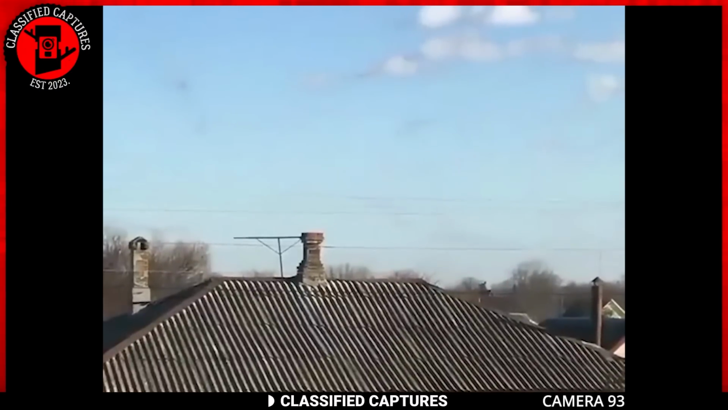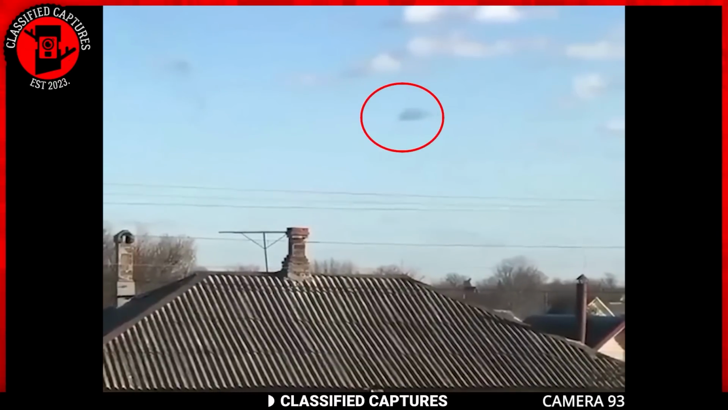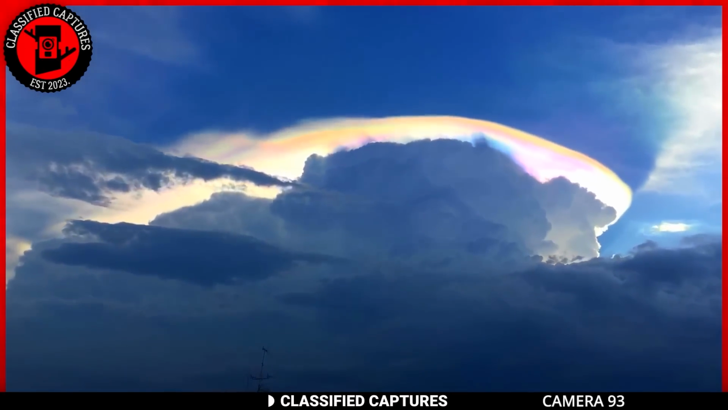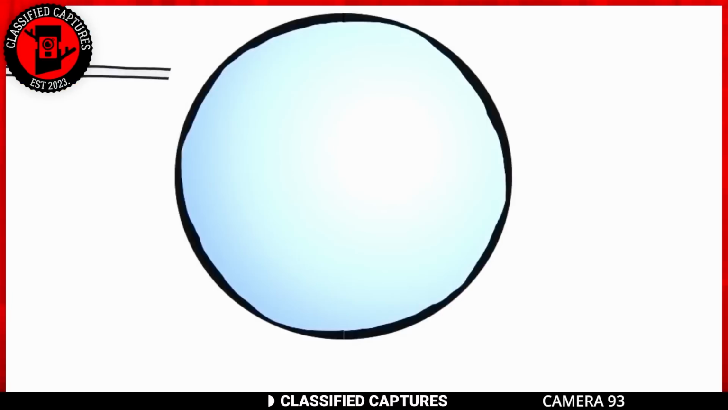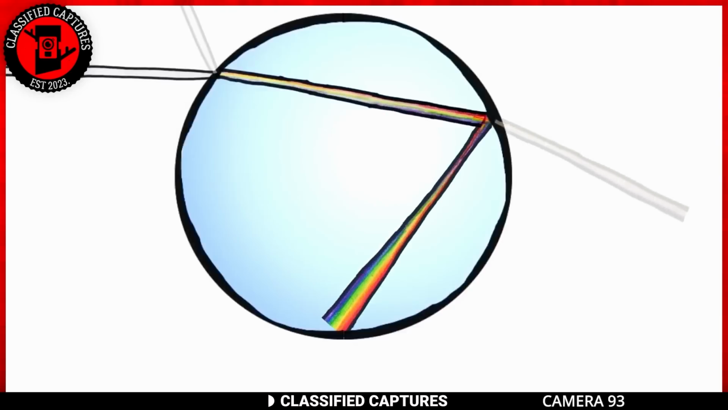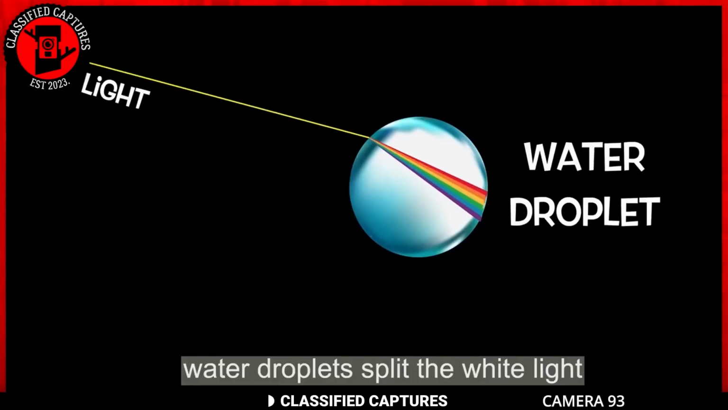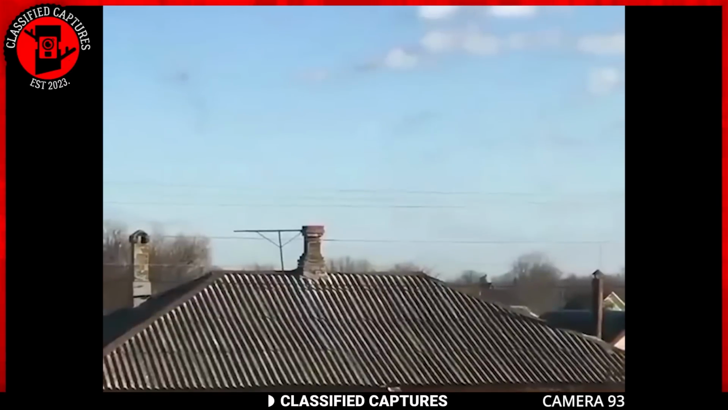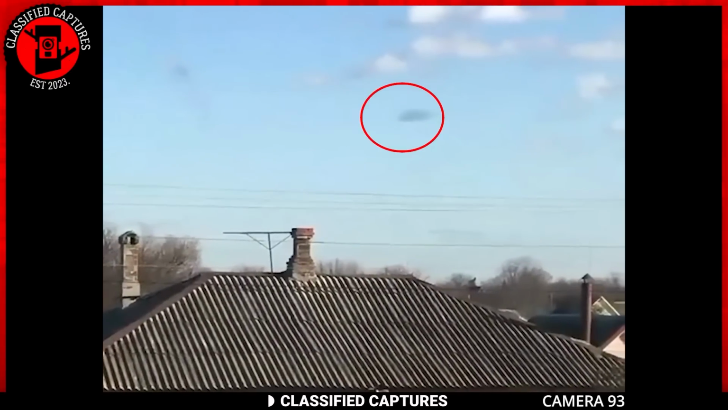Some thought that was far-fetched and stated that this might be nothing more than an iridescent cloud, but I double-checked, and an iridescent cloud is a type of cloud that displays a range of bright colors similar to those seen on a soap bubble or oil slick. This phenomenon occurs due to the diffraction of sunlight or moonlight as it passes through tiny water droplets or ice crystals in the cloud. The light is scattered into various colors, creating a rainbow-like appearance. You and I can see that that's not what's happening here. So what's your hypothesis?